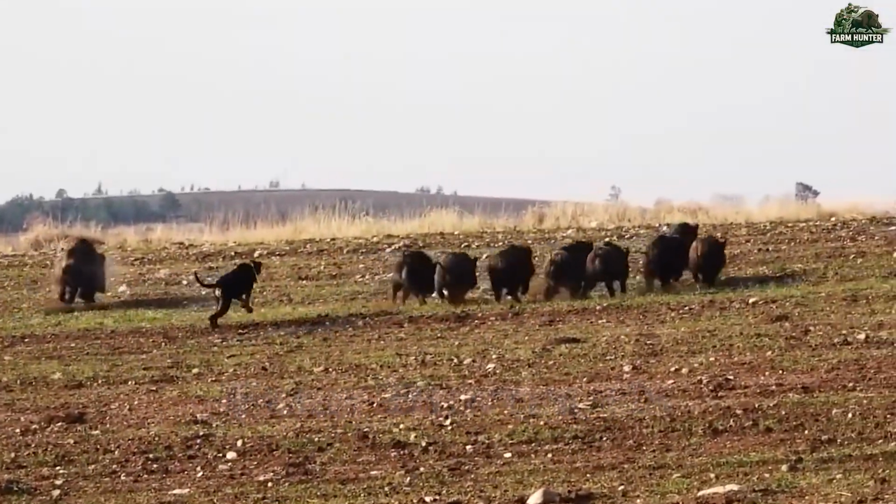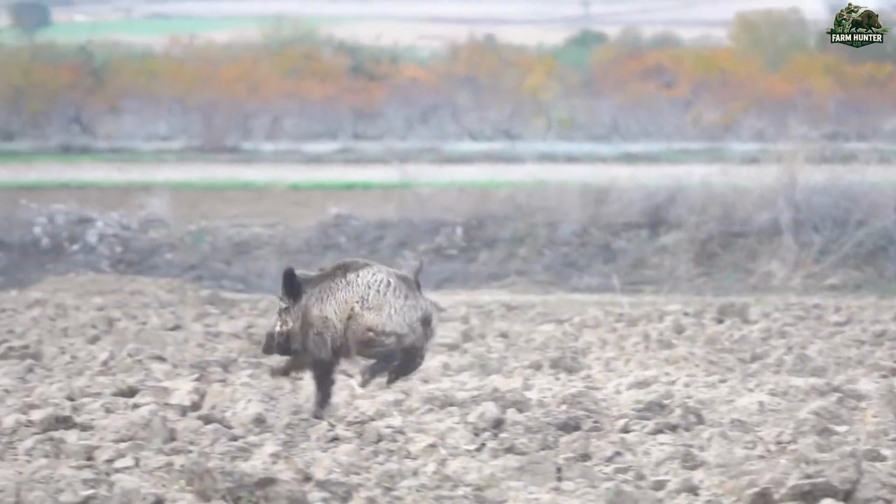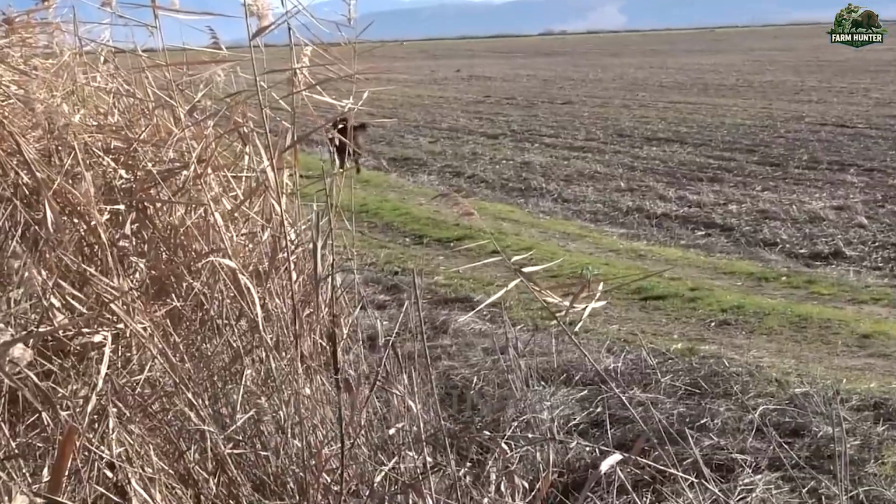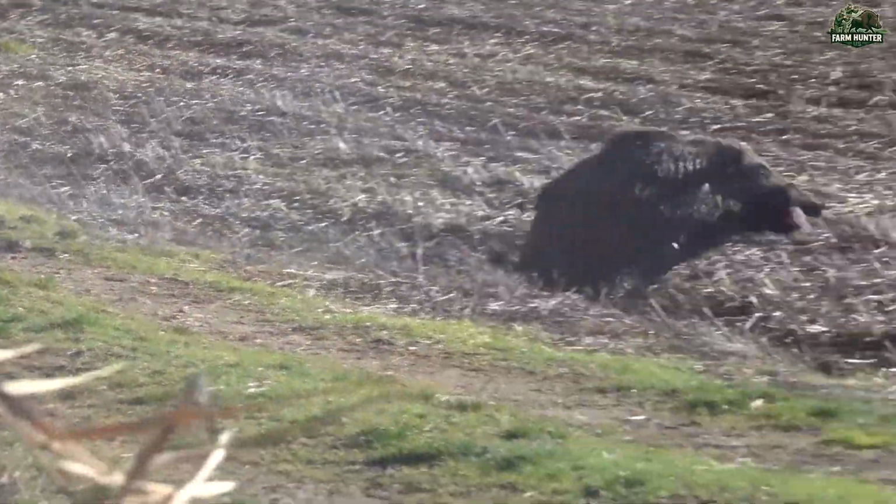As we crossed into the next range, we spotted a large herd scaling the opposite hillside. Time was running out. We locked in and fired, managing to take down several more. But as always, some managed to flee. In this terrain, visibility is a luxury, and unpredictability is the rule.